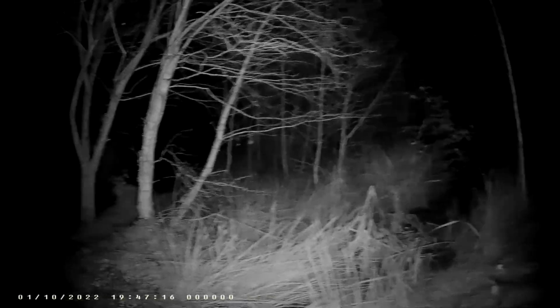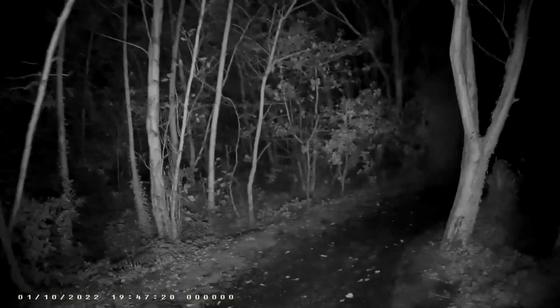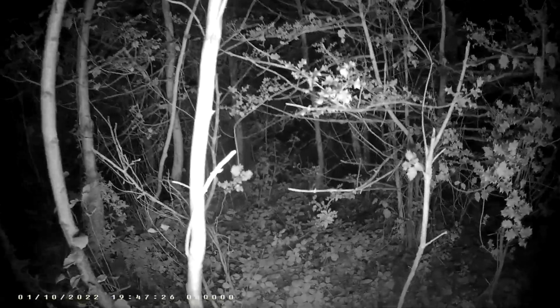I like the night vision because when I'm out and when I'm filming, I can only see a certain amount with my own eyes. The night vision sees a lot more.